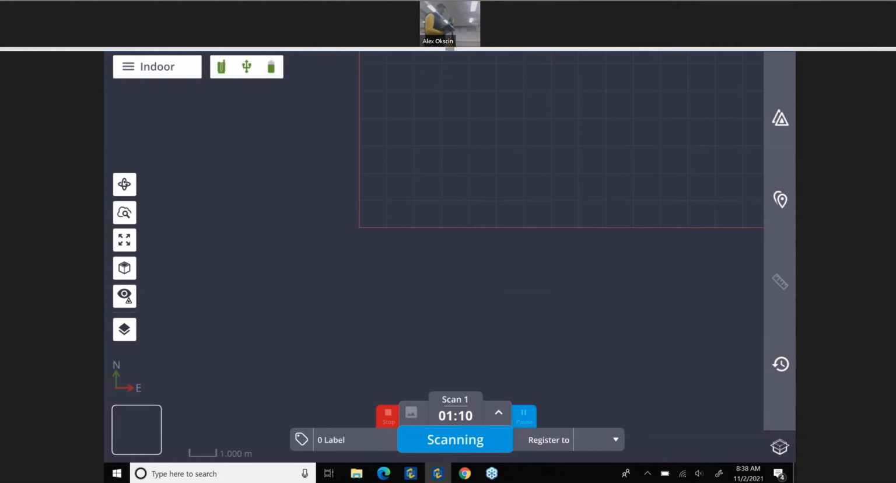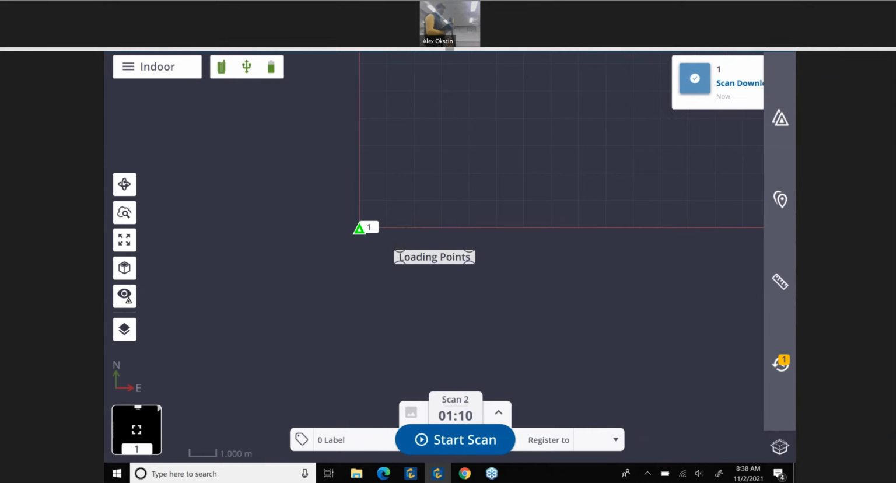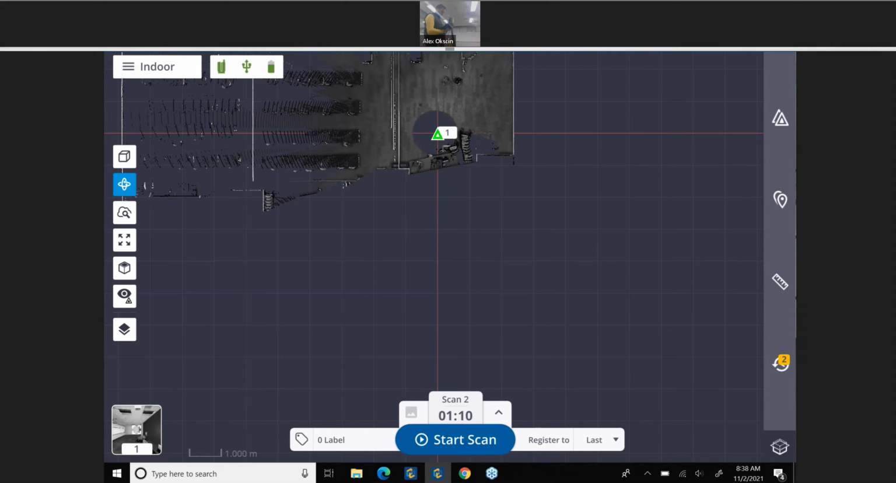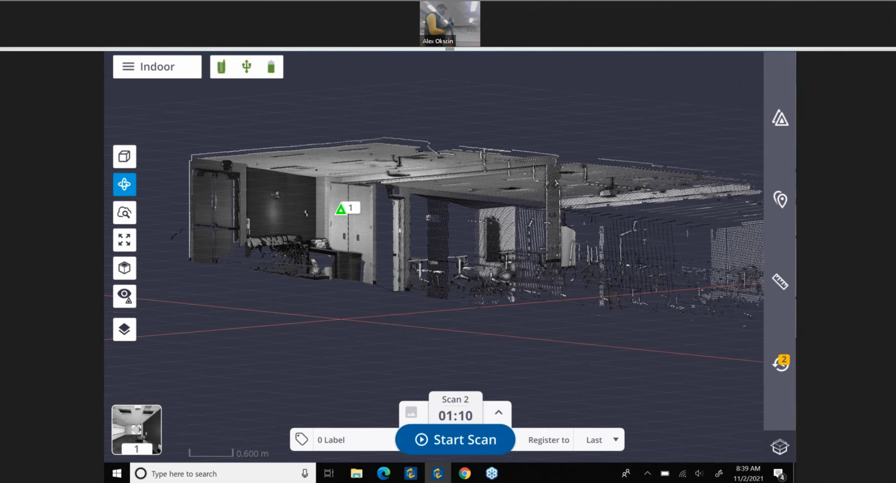So now this should load in here in a second. And I'm in a room that's a lot bigger than I thought it was going to be. Usually there's some dividers in this room, but I have 3 conference rooms to myself this morning.